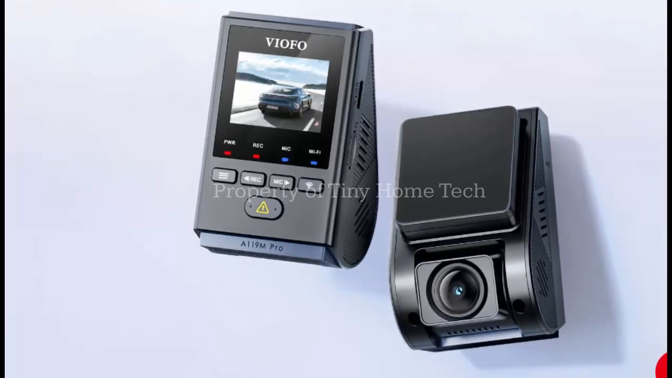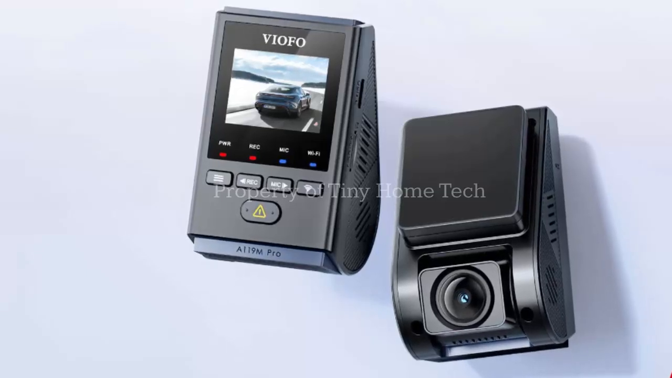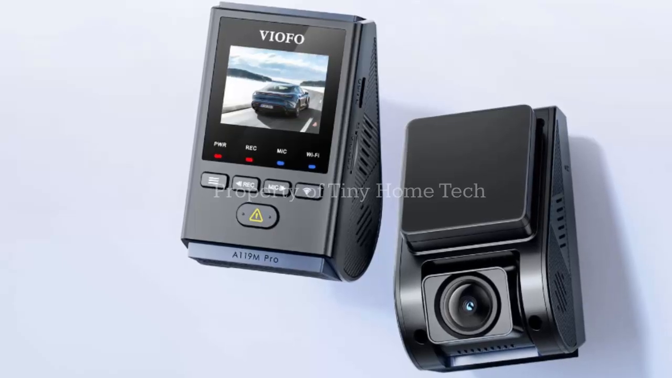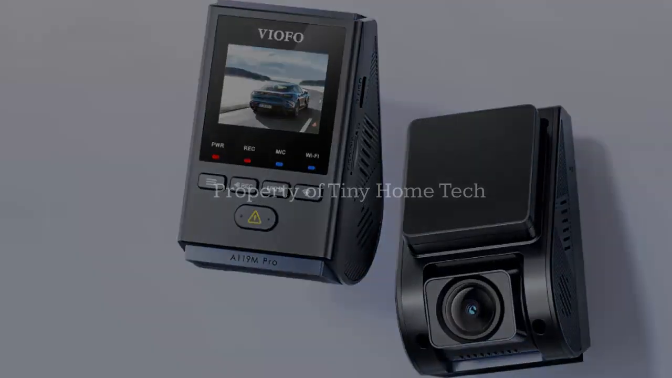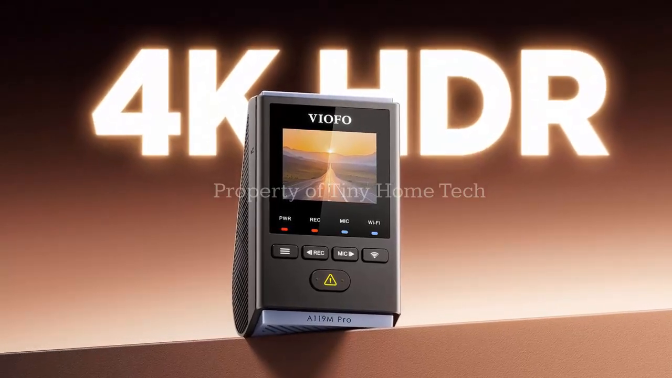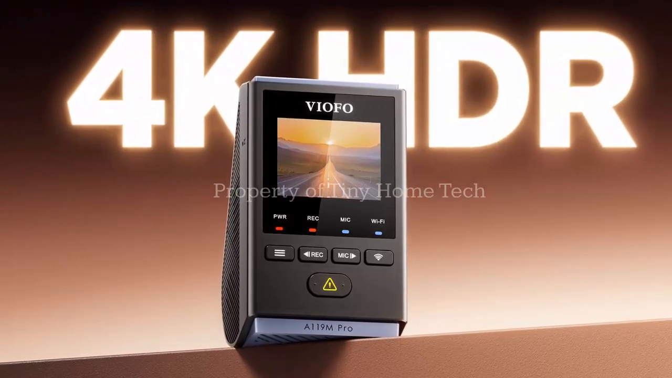One standout upgrade is Wi-Fi 6 connectivity, offering transfer speeds of up to 30 megabytes per second. This makes downloading footage noticeably faster through Viofo's companion app. The dashcam also supports hands-free voice control in 4 languages: English, Chinese, Russian, and Japanese, adding convenience while keeping your hands on the wheel.